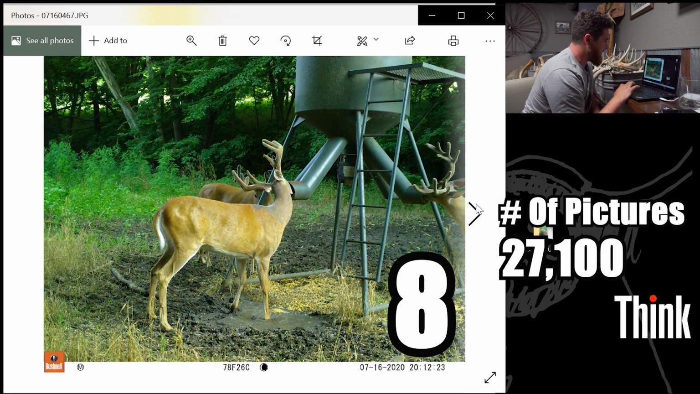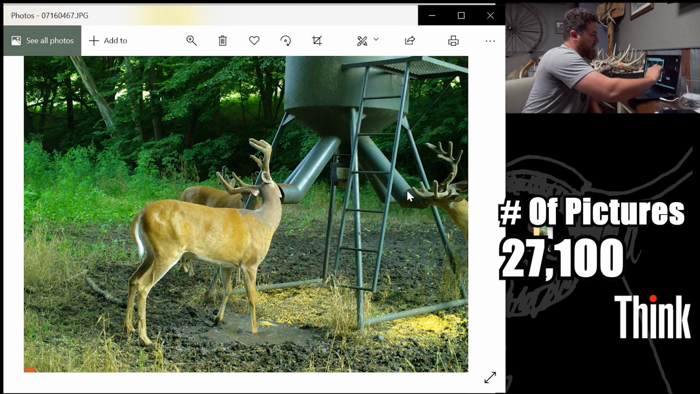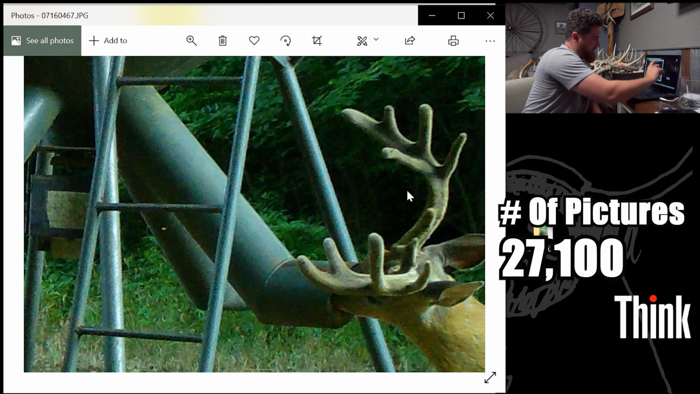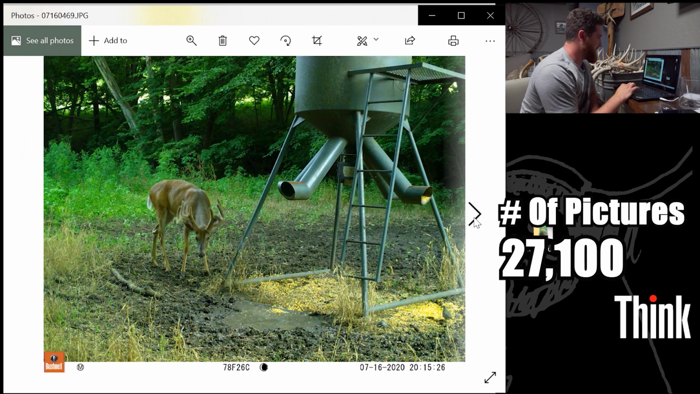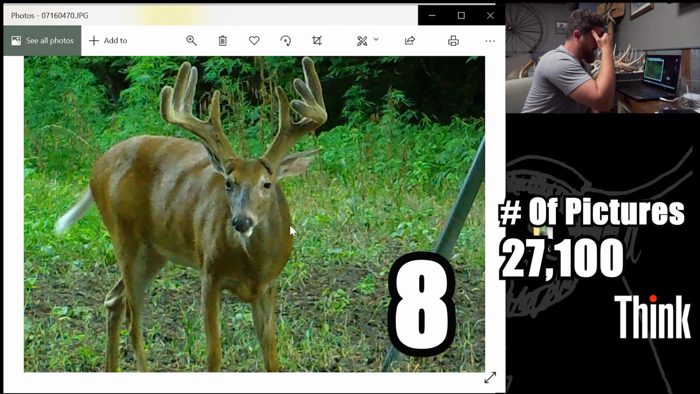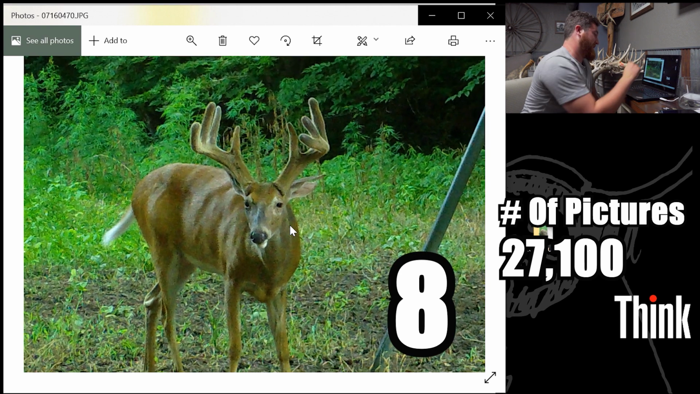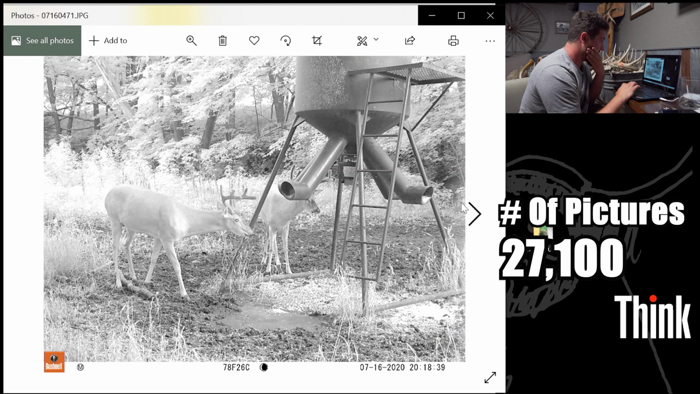You just stay right here in the middle. That's the deer that I don't even know what this deer is. This giant inside point. It's gonna be a great year, guys. Here's that one again. He's getting big. I'm gonna say he's at least a 4-year-old, maybe even older now. I don't know. The deer are growing fast this month. July is a crazy month for deer growth.